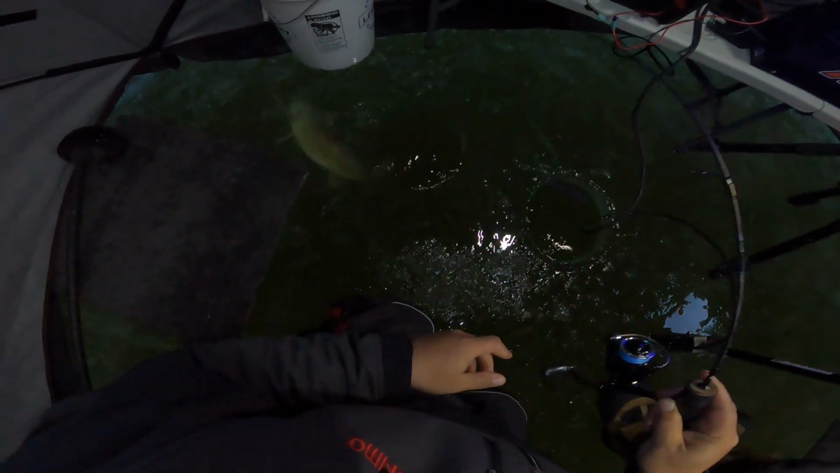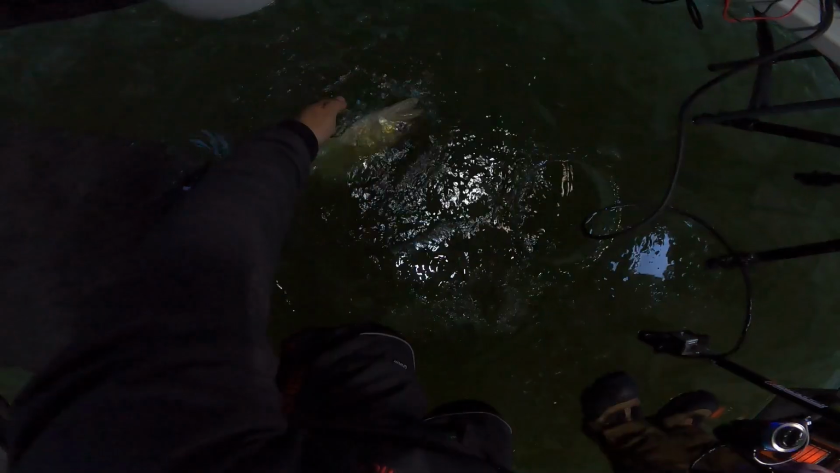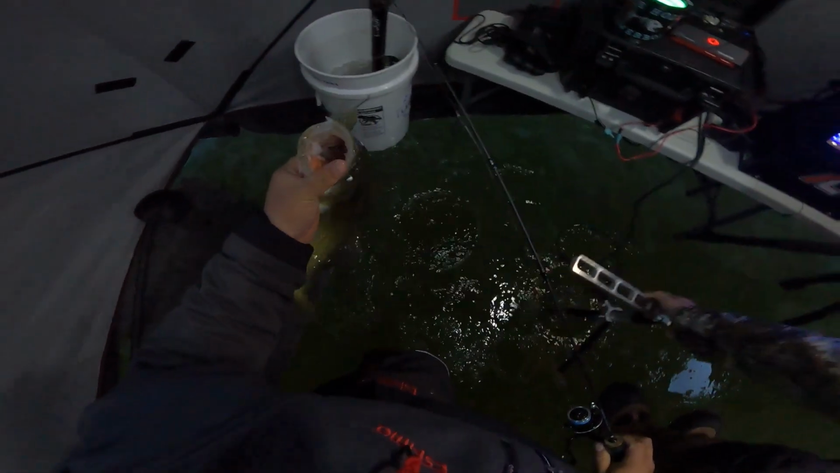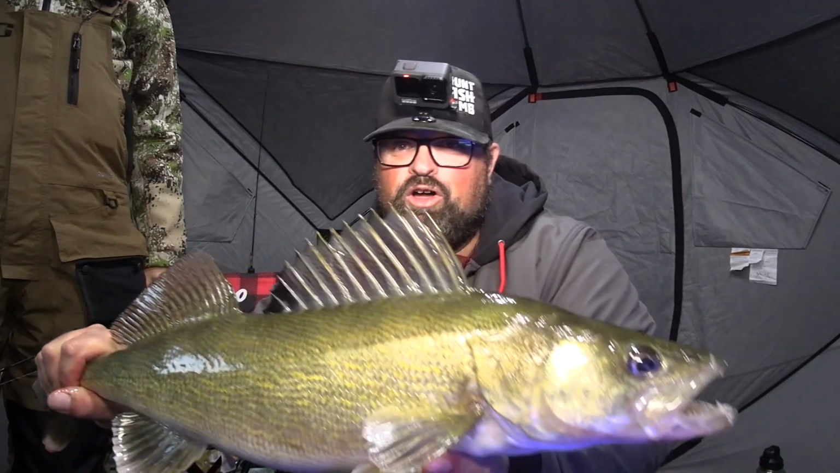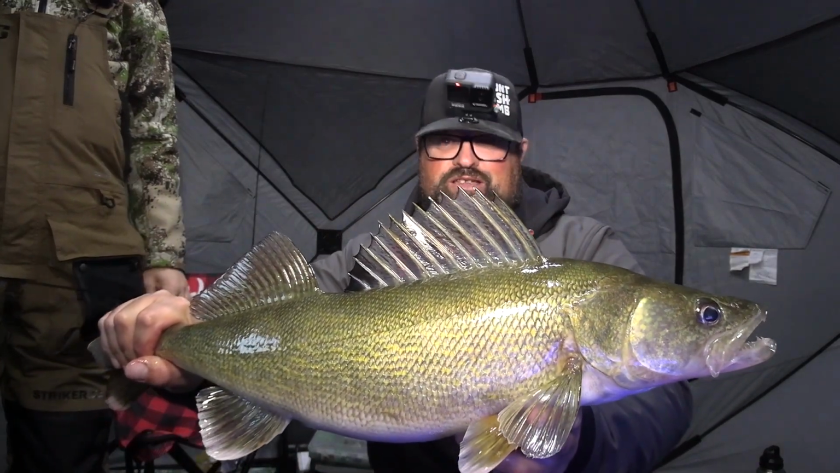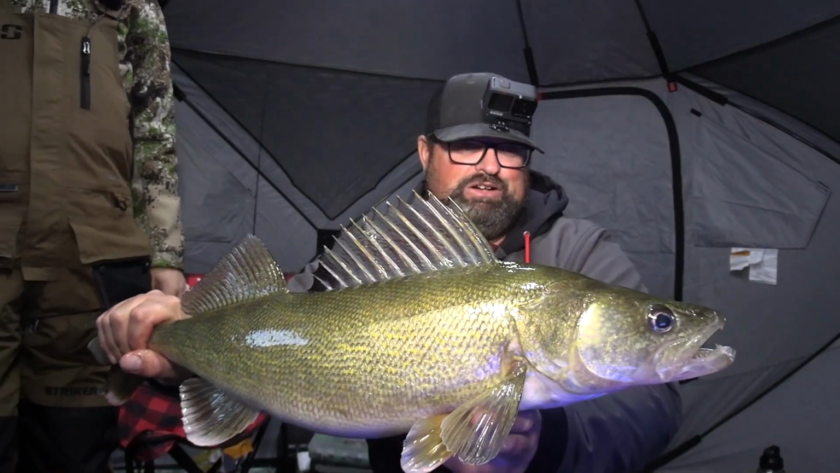Oh, I love that clear ice down there. It's so cool. He just inhaled that whole spoon. Okay, drop it down, keep fishing. Look at that. Well, not a giant, but we'll take it. Probably a solid 25-ish. Maybe 25 and a half. I can't say it's bigger than the one Carter caught today.